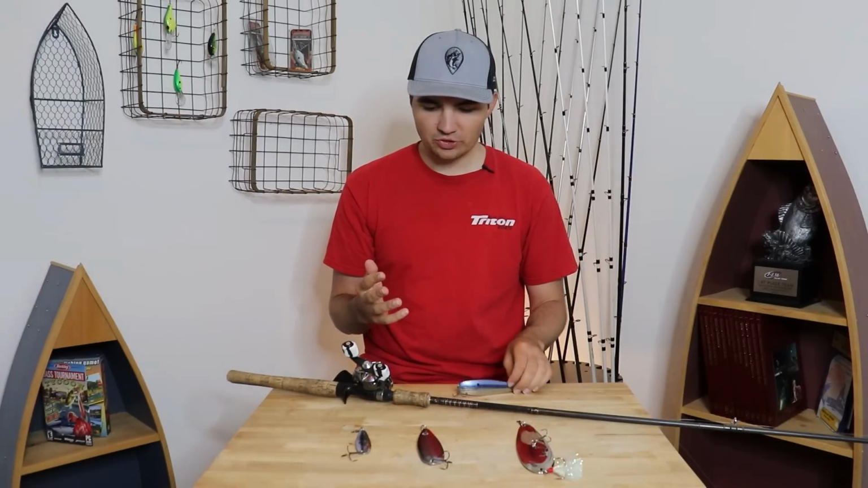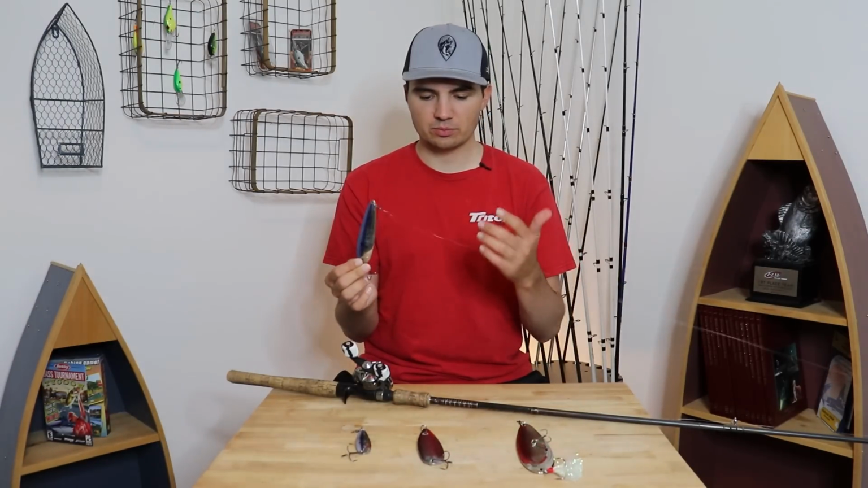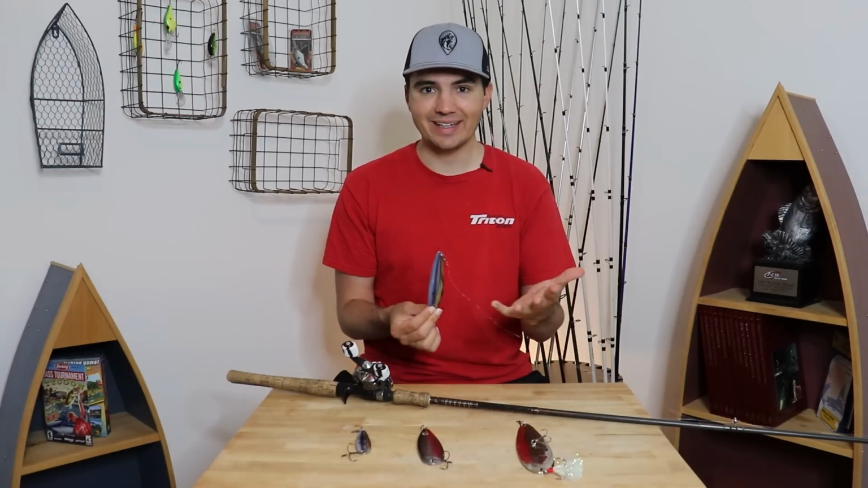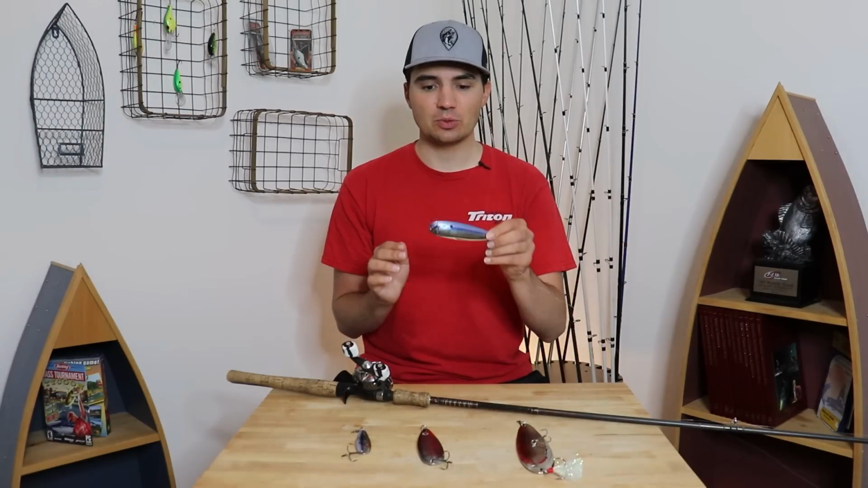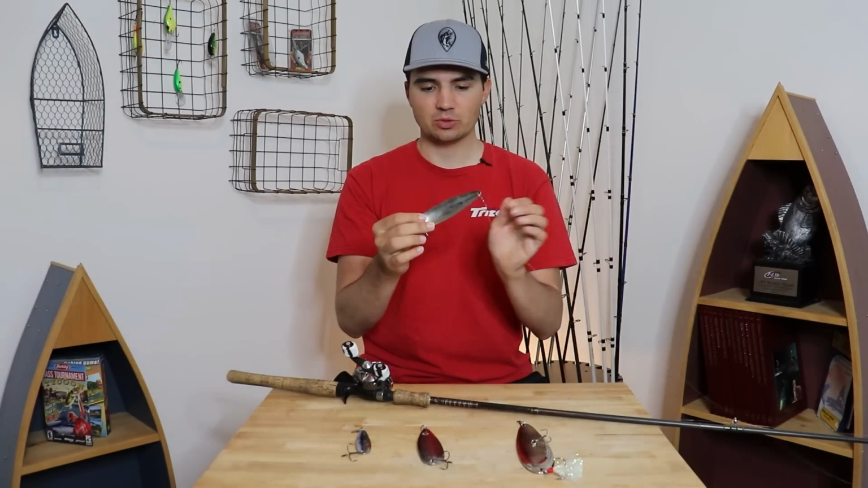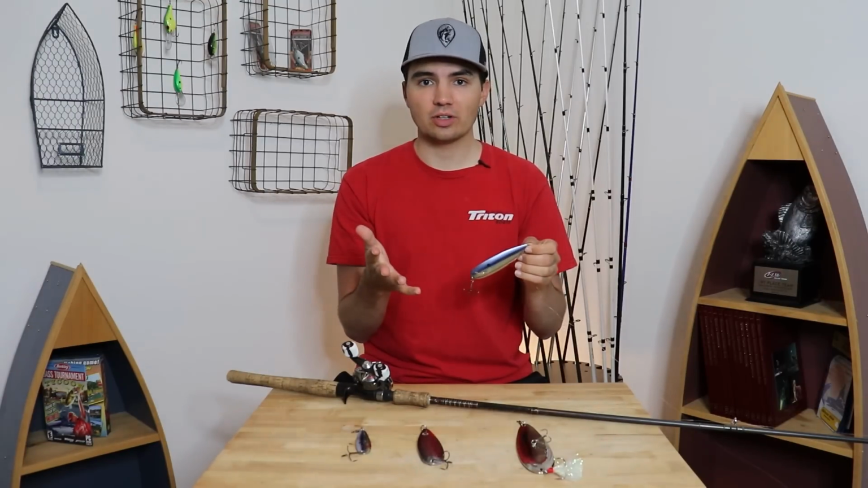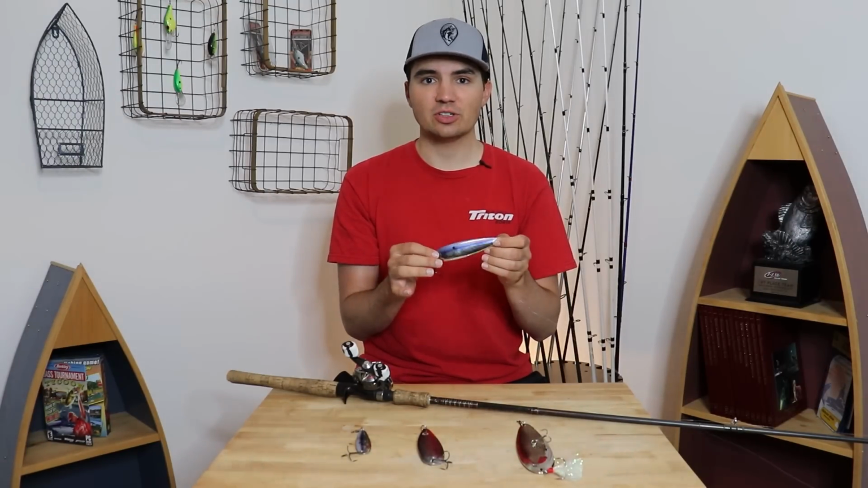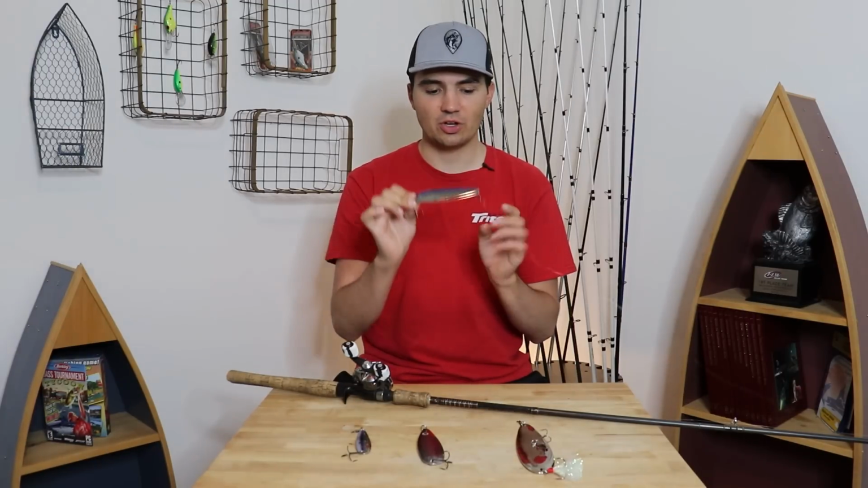As you can see, these spoons come in a variety of different colors. Some of them have some blue on the top, red, black, green, yellow. I've seen all kinds of different colored spoons. But the key for these spoons really is just to have a chrome finish. Most spoons will have a chrome back and a painted front. So I don't get too worried about the color of my spoon as long as it has a nice chrome finish that's going to catch the sun and flash as it falls.